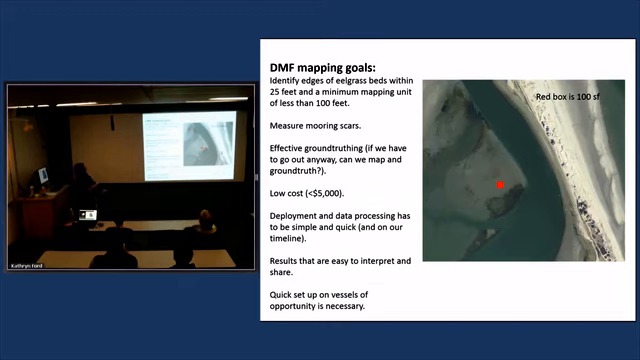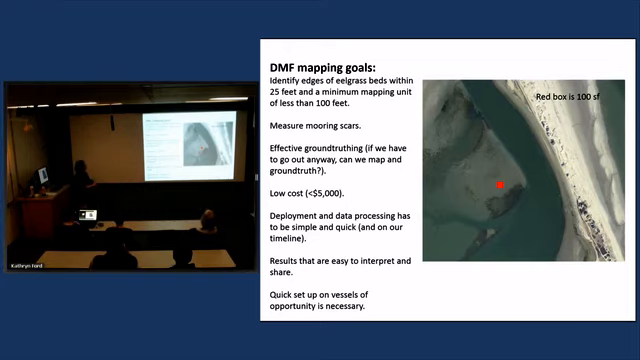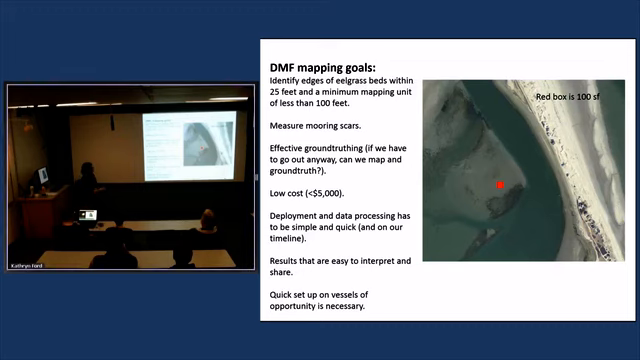So our goals are to identify edges of eelgrass beds within about 25 feet. We want a minimum mapping unit of less than 100 square feet. So here's a picture of a barrier beach. The red box is 100 square feet. So we're trying to get features that are that size or bigger, which is small compared to what DEP is trying to do. We want to measure these mooring scars, these 6-foot diameter scars.